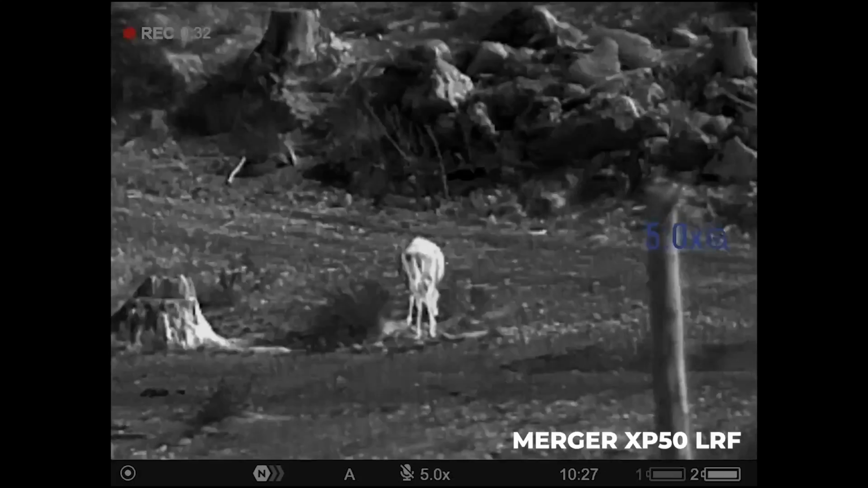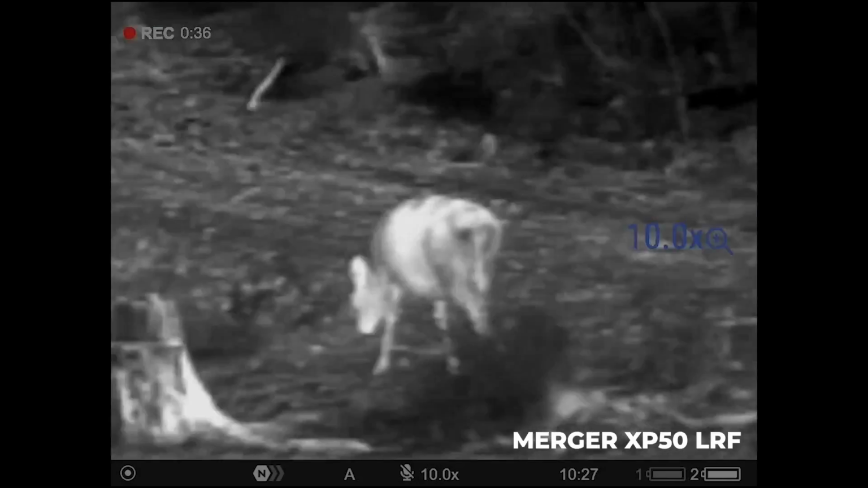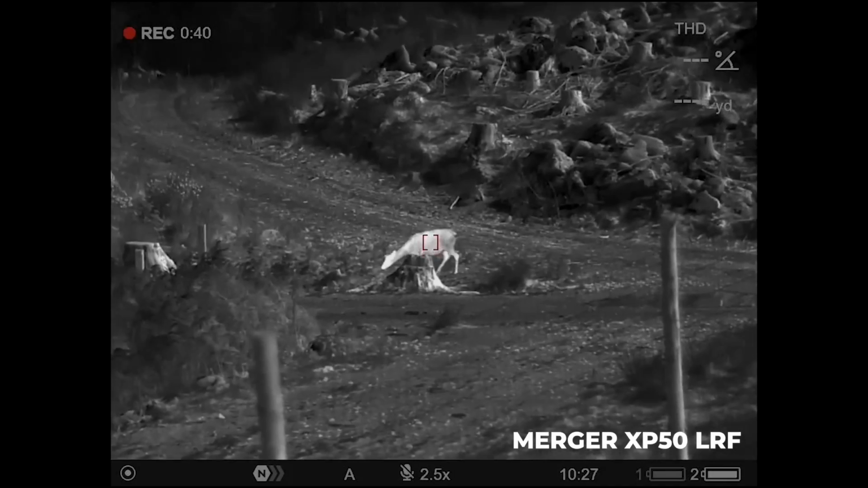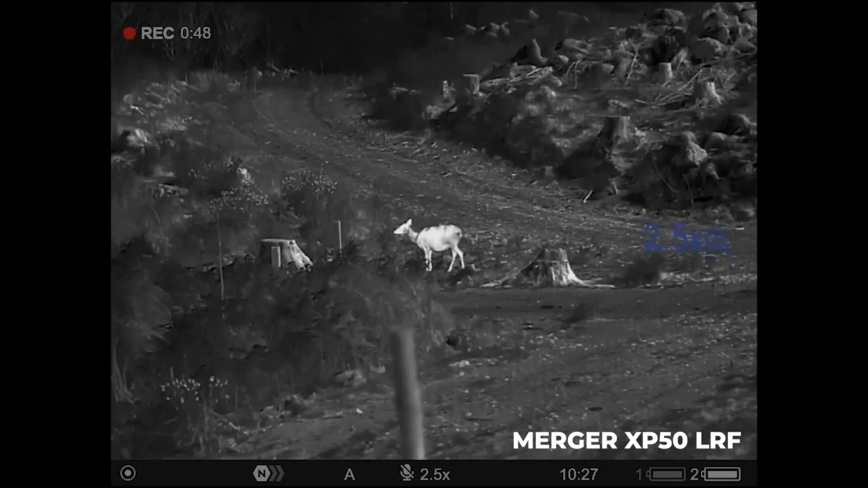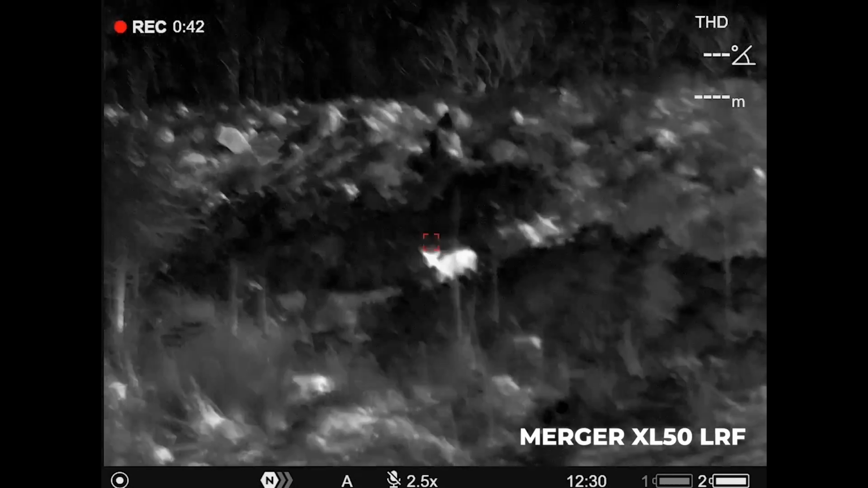And just at close range again, just stepping all the way in, just to give you a different perspective on sort of different deer size targets and different ranges. It's only at 50 yards there. Nice and clear on the base mag, but once you're up on the ×20, massive pixelization. And we flick over to the XLs again.